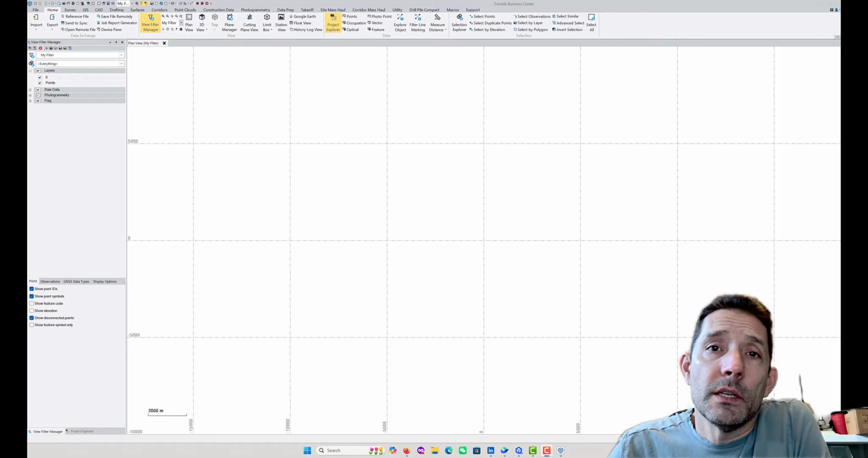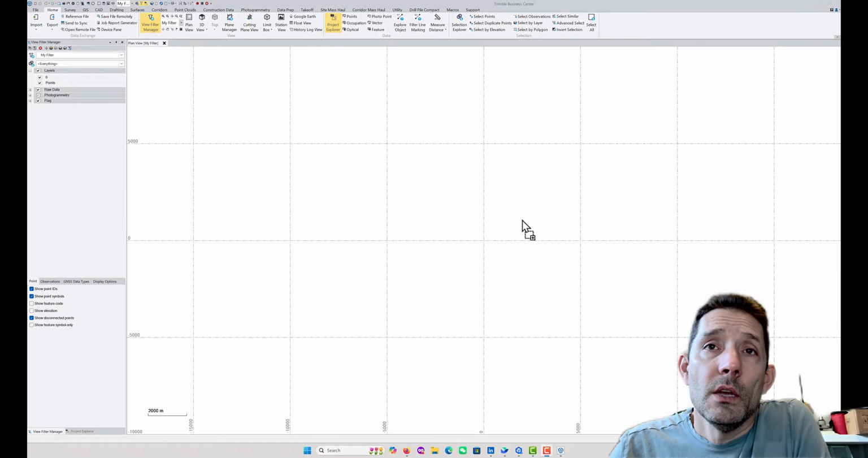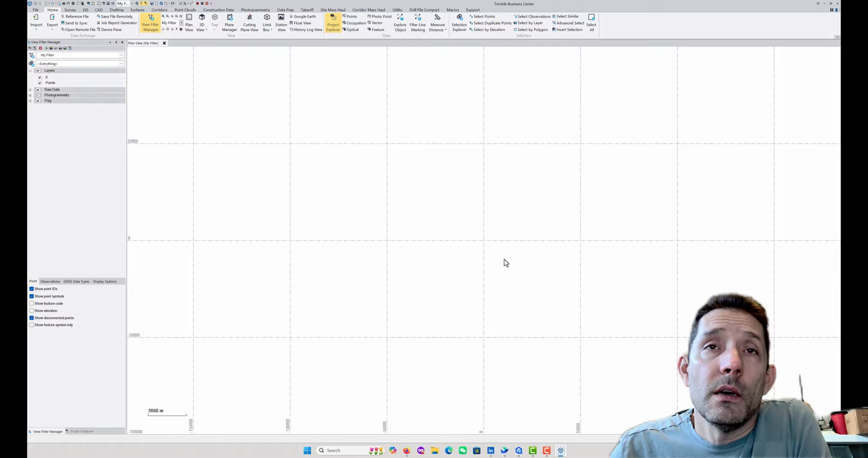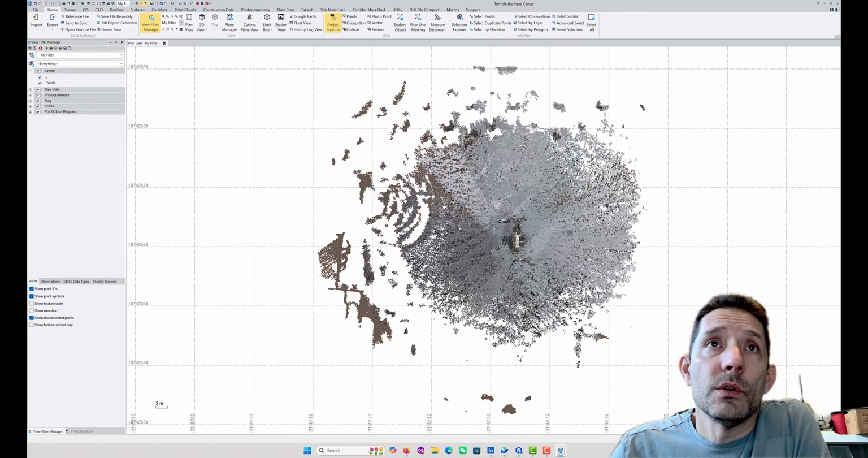However, once I connected the receiver to the computer, it just acted as a disk, and I was able to download the LAS file, which is basically all I need. So I'm going to drag it and drop it into Business Center and see. Let's take a look. Here is the point cloud.